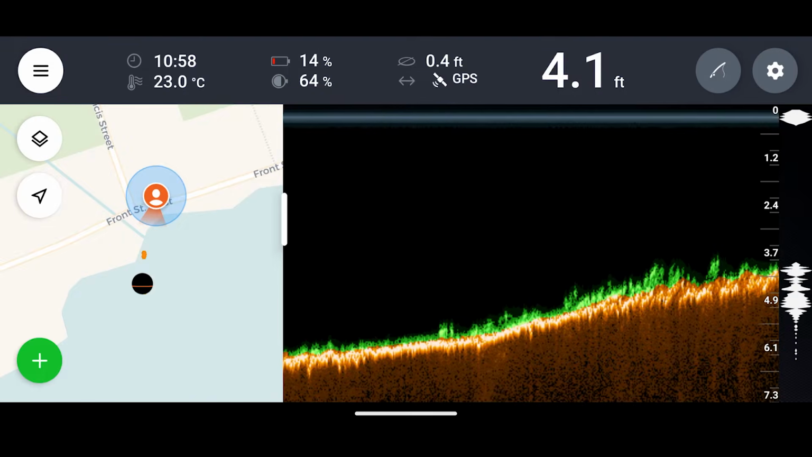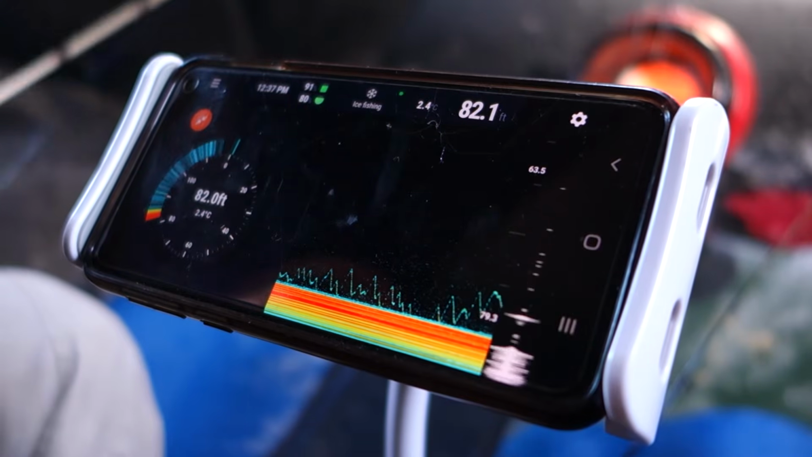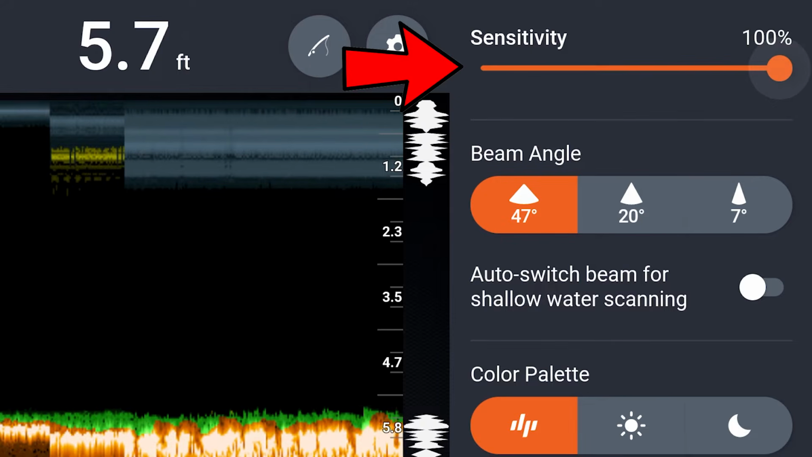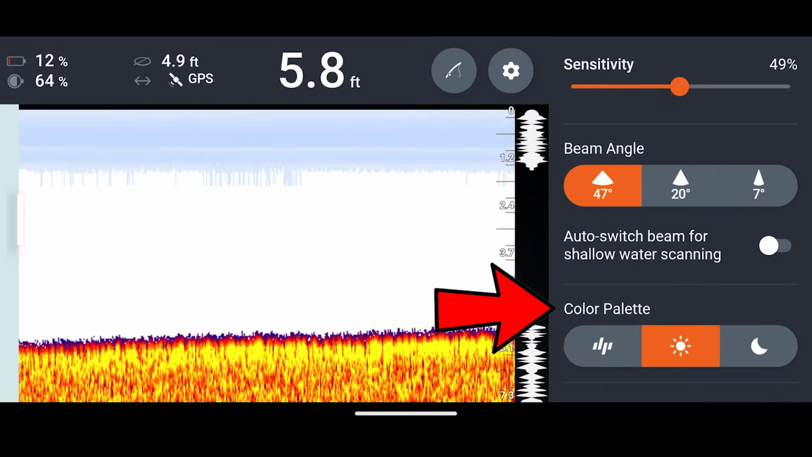So when you're in a boat or when you're casting, you get that standard side scroll you do with other down imaging technology. And if you're ice fishing, you get the flasher and the side scroll at the same time. Additional features let you easily adjust the signal sensitivity, the sonar beam angle, the color palette for the side scroll.